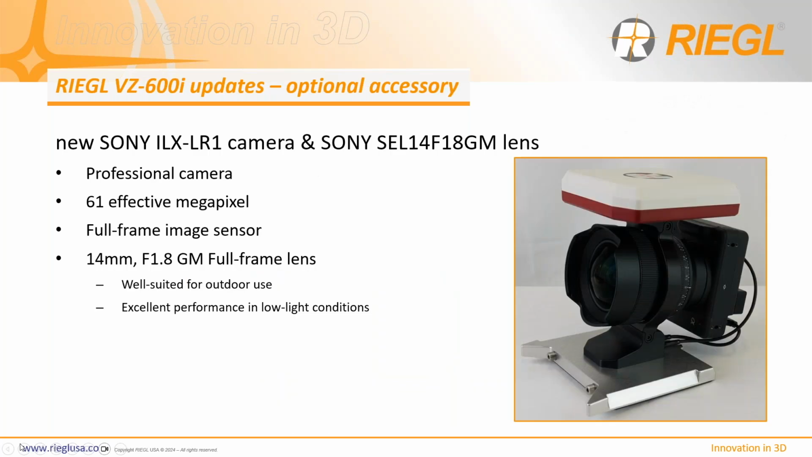Okay, switching gears now with the 600i improvements and ongoing developments. Here we are offering a new Sony camera, the ILX-LR1, which is a professional 61 megapixel full frame imaging system. In addition to the new camera, this new Sony lens is a 14 millimeter f1.8 full frame lens, well suited for outdoor use and excellent performance in low lighting conditions.